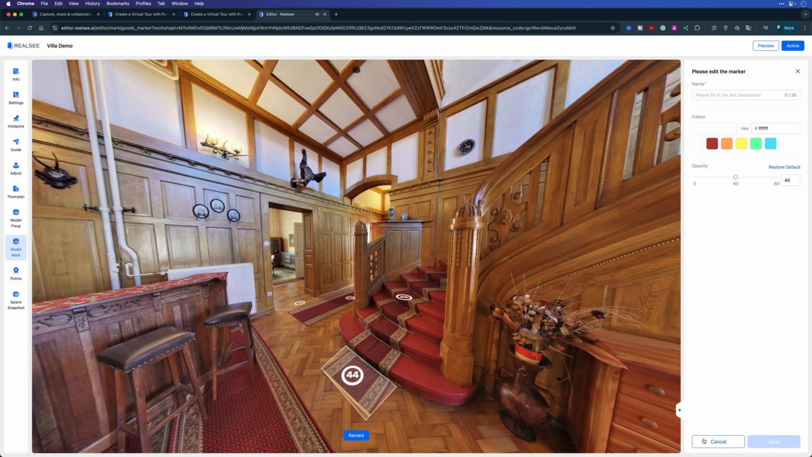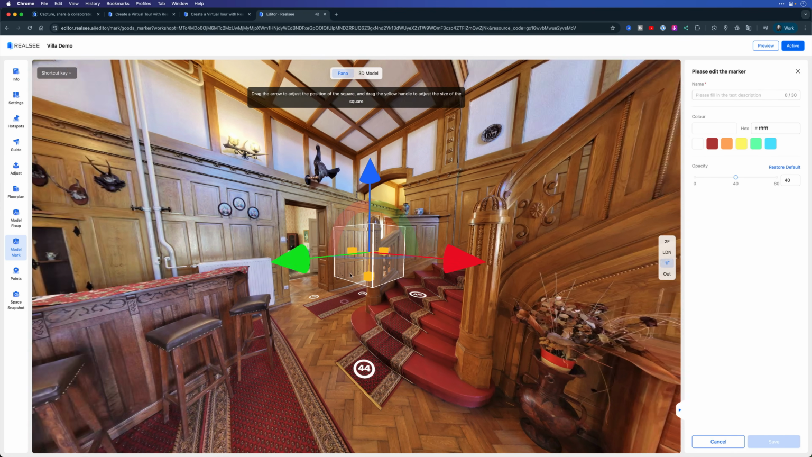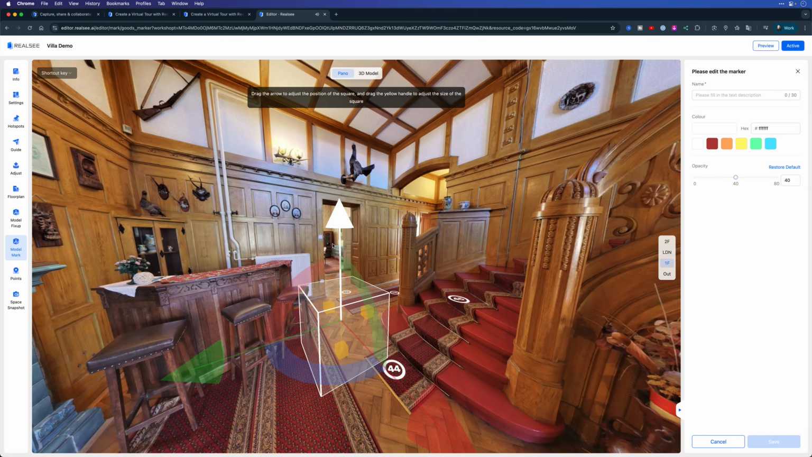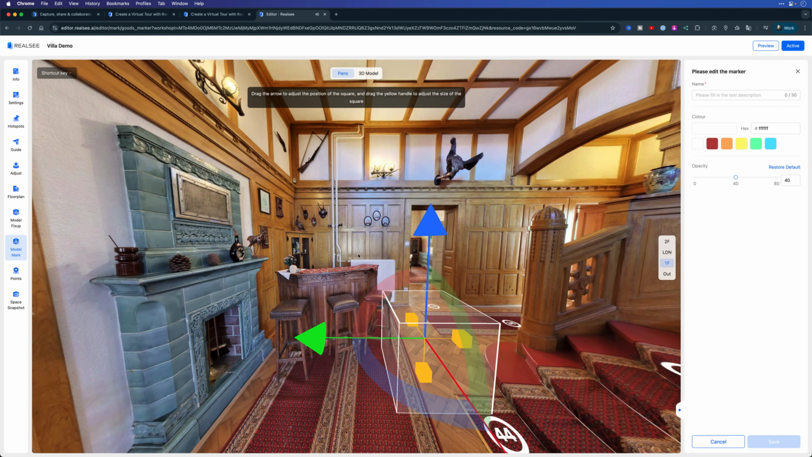I can do the same thing in 3D. So if I cancel that, hit the 3D mark, I can drop this wherever I want in the model. And it just allows me a way to highlight any particular object on here that I might want to. So for example, draw a box around this bar here to call attention to it. It's just another tool in addition to the hotspots for calling attention to any particular part of your model.